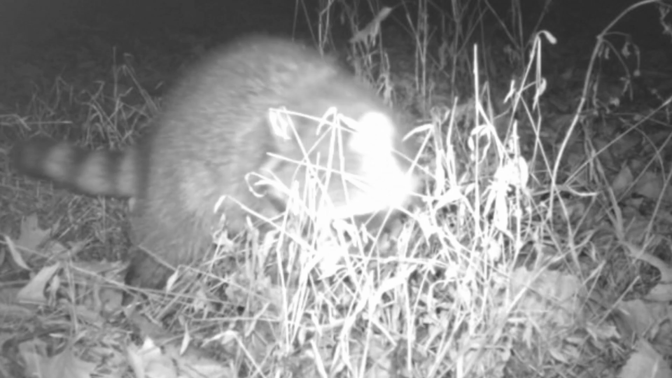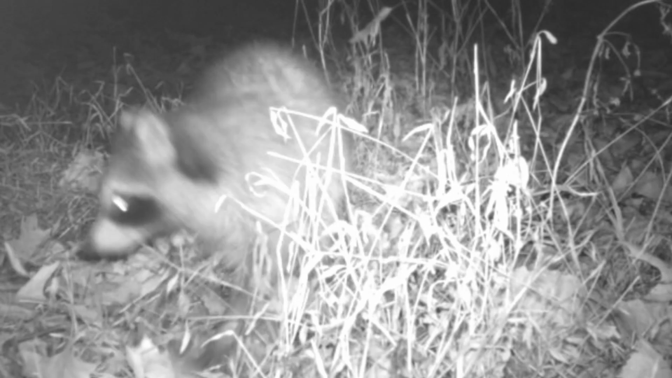Down at the pond, it's check-in time. Every one of these coons seems like they gotta check the camera out. I'm here, look at me. We're all here. And they go about their business at the pond, digging around for grub and whatever they can find.